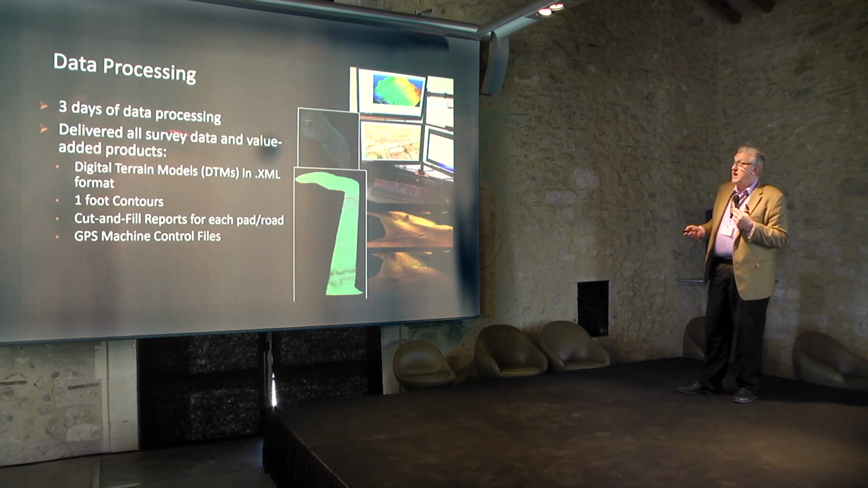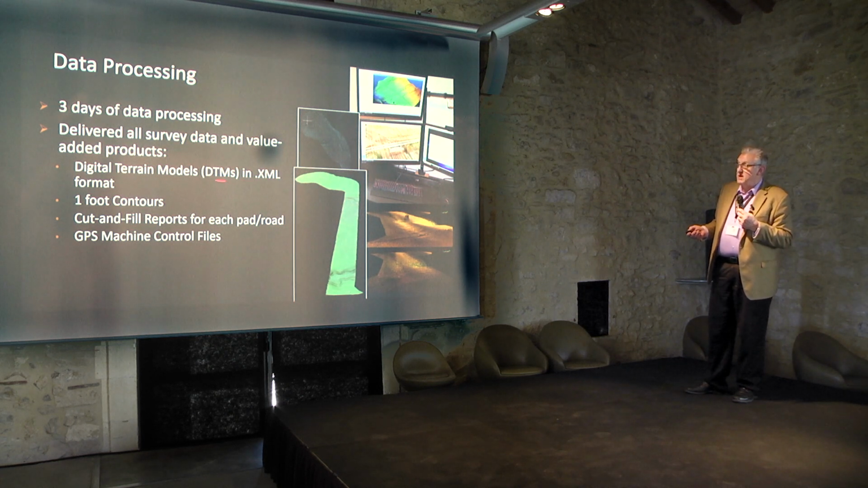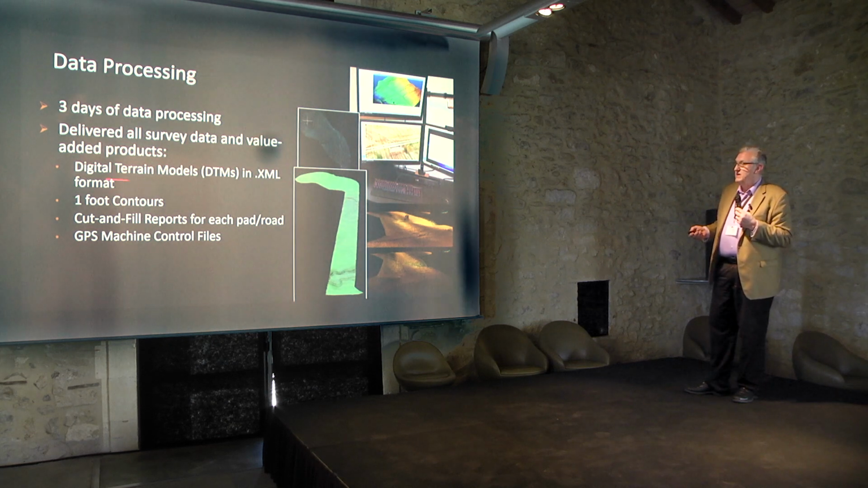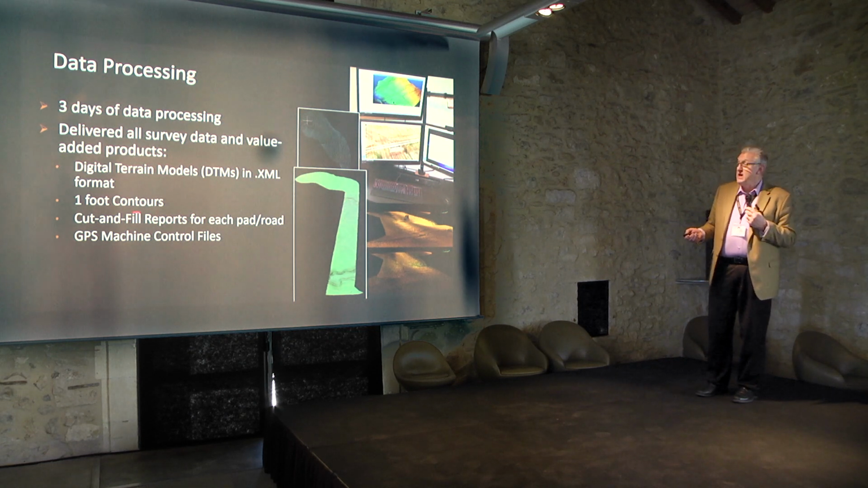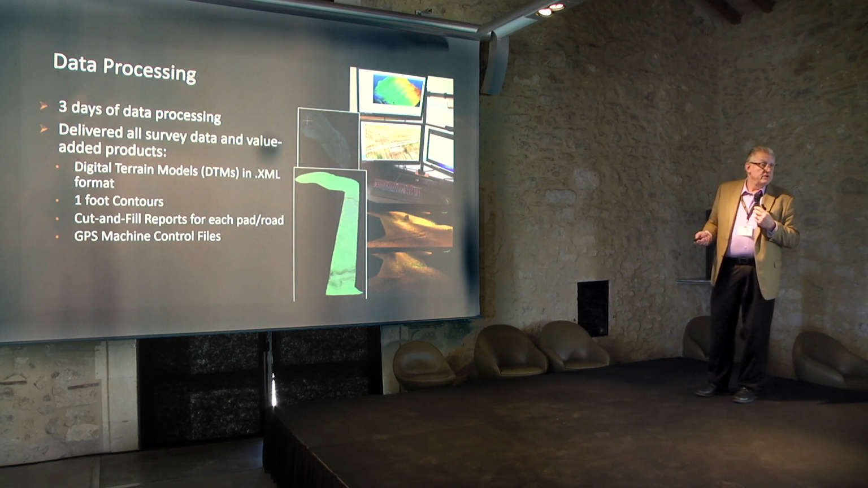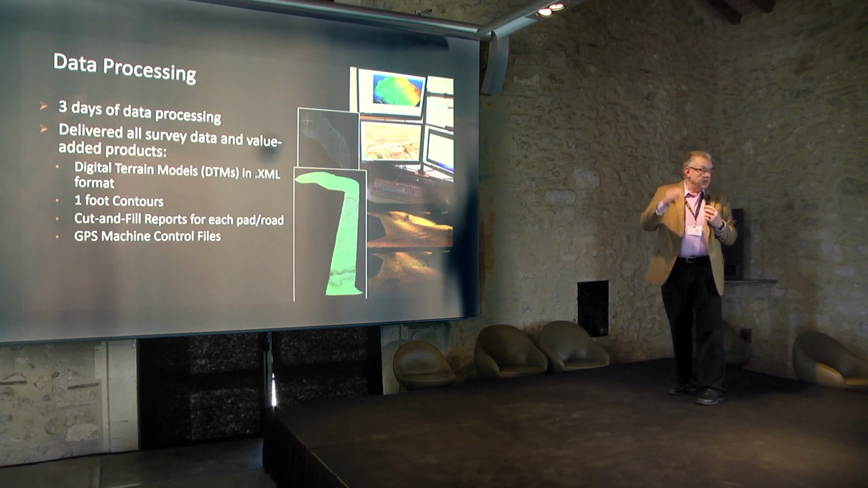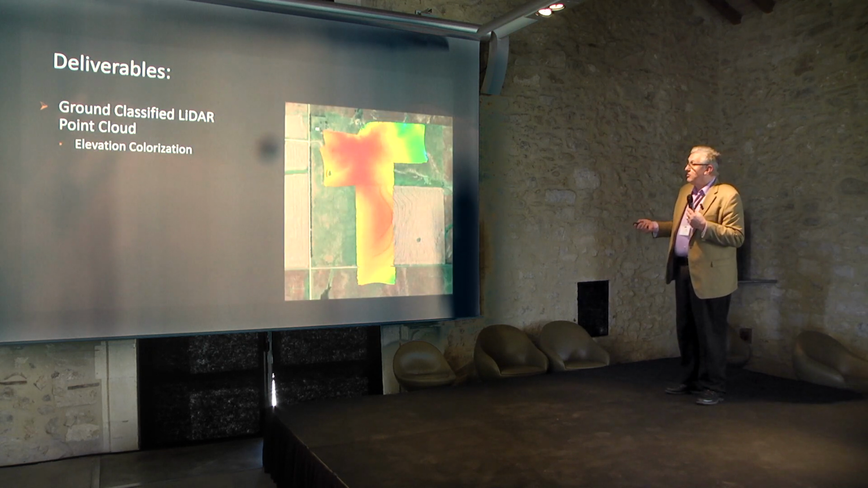And then all the data and the value-added products. What they wanted were the DTMs. We actually delivered DSMs as well because we had the data. They wanted 1-foot contours. They wanted cut and fill reports for each road and pad, okay? And then they wanted GPS control files, because that's really all they wanted: a control file on a thumb drive that they could hand to a driver, and it would control the blade on the earth movers. Okay, so these are the deliverables.